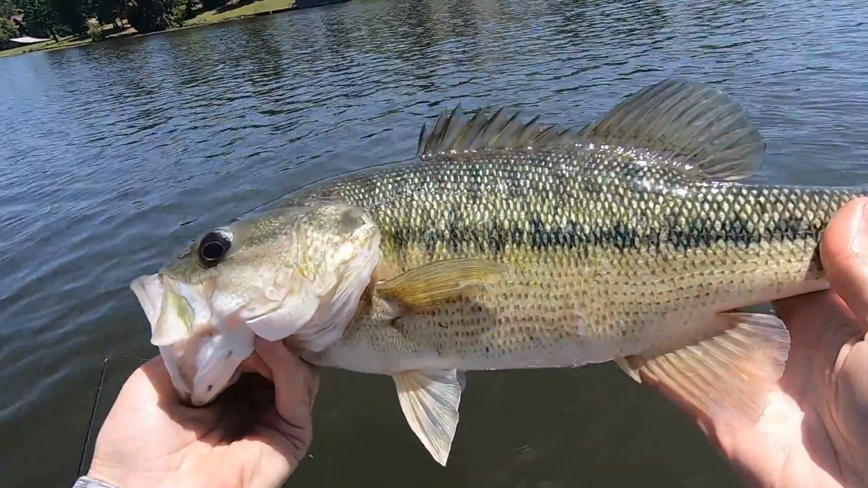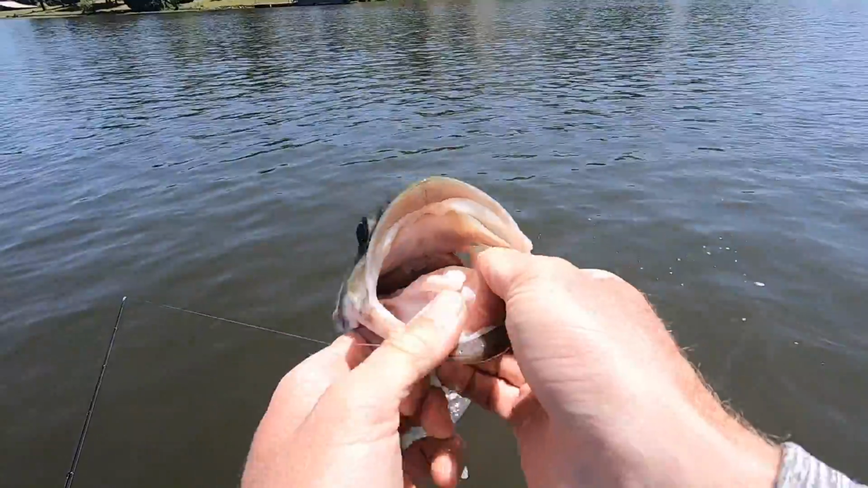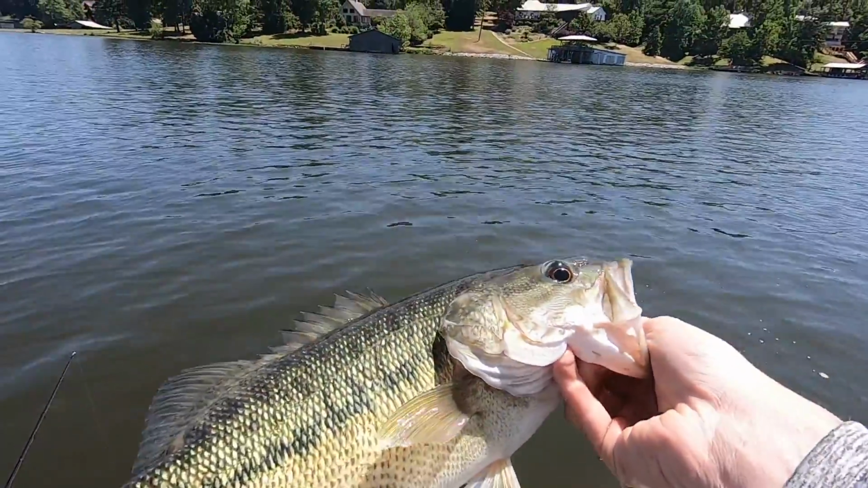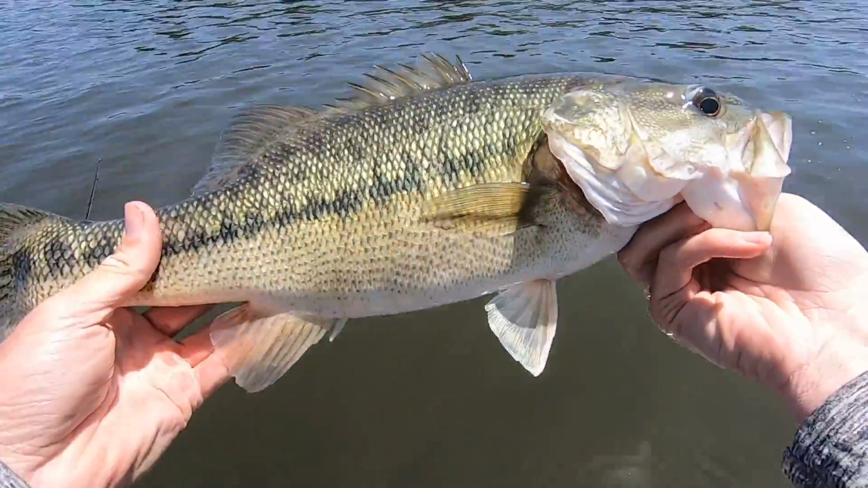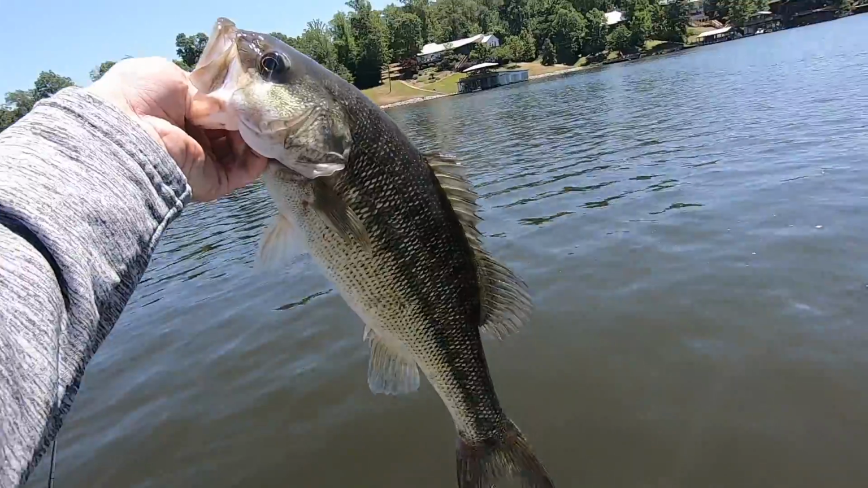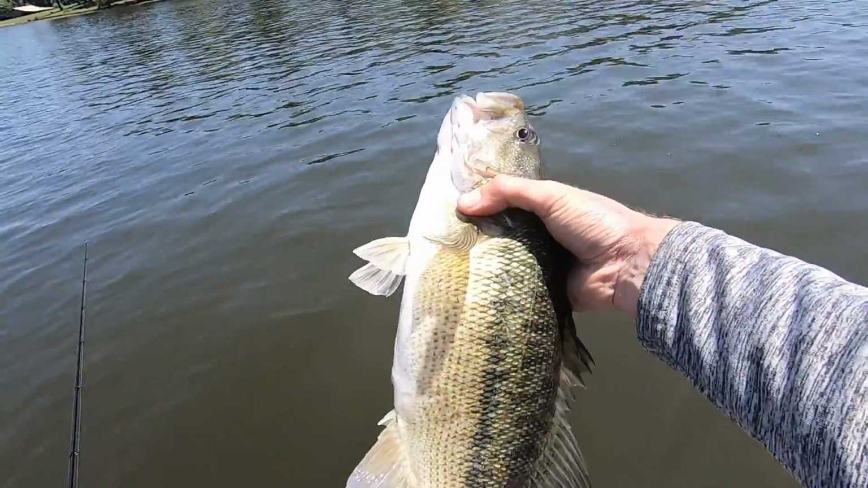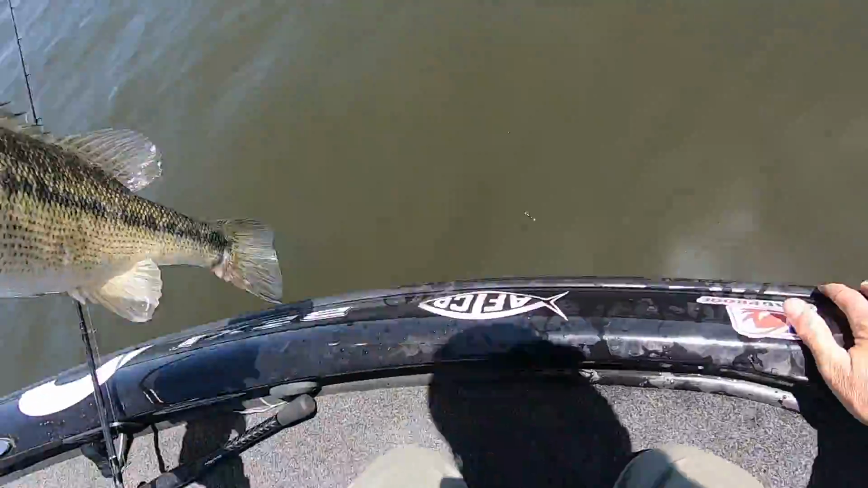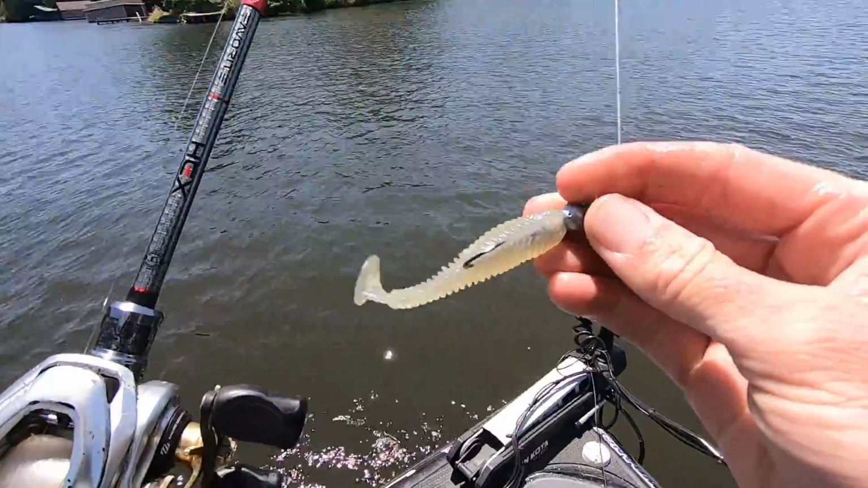Big. Look at that. That is the ones that we are after, boys. Big, pretty, spawned out. Look at that. Gosh, that's awesome. Look at that tank. That's what I'm talking about. Boom. That was about a 3.5, almost probably close to a 4-pounder.